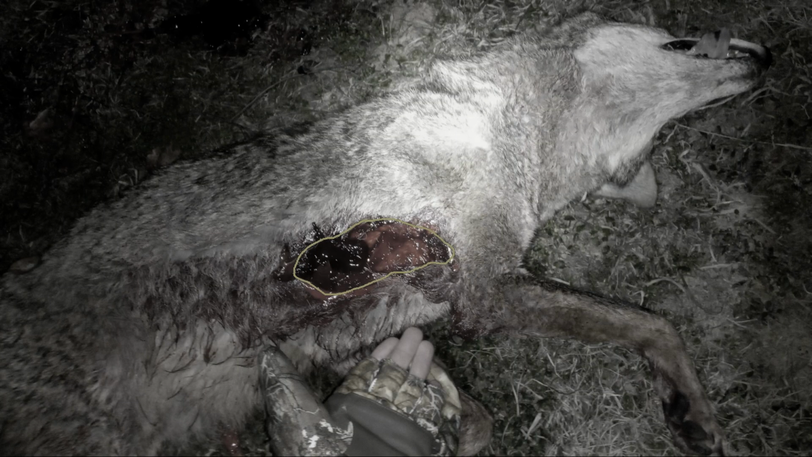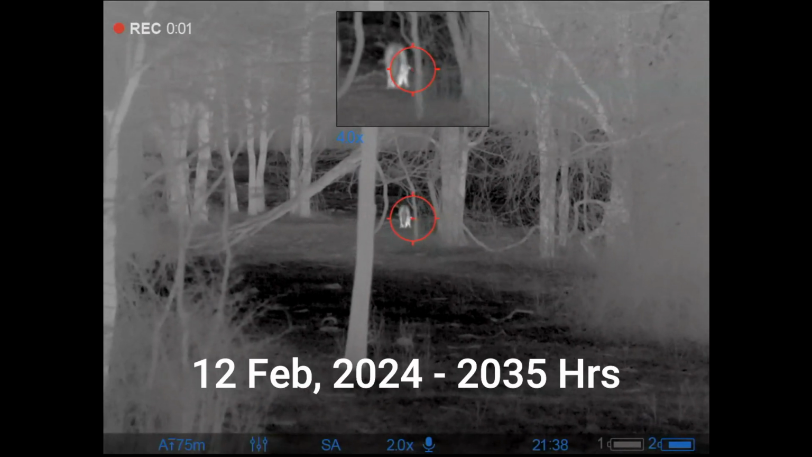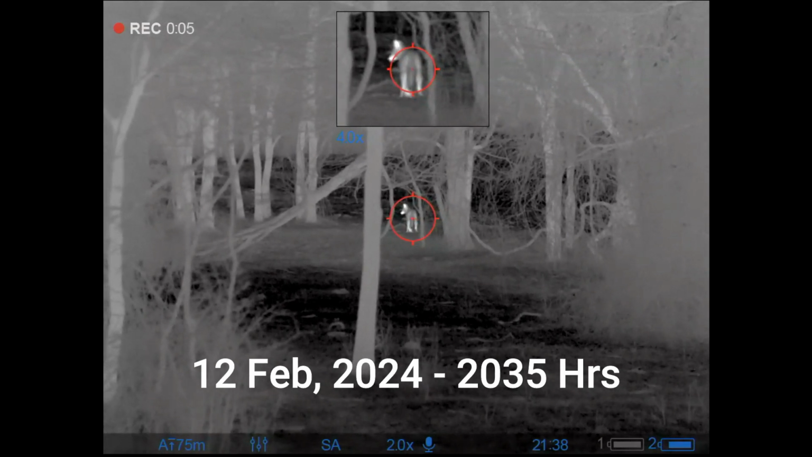And I'm going to black and white this out too, because I could just about stick my hand in that entrance side wound. These 100 grain Nosler AccuBonds have just been fantastic in this 6.8 that I'm using at night, and I'm going to really miss them when I run out. But I've got one more coyote to use them on, and I've got to be quick on this one before she gets to my cows.